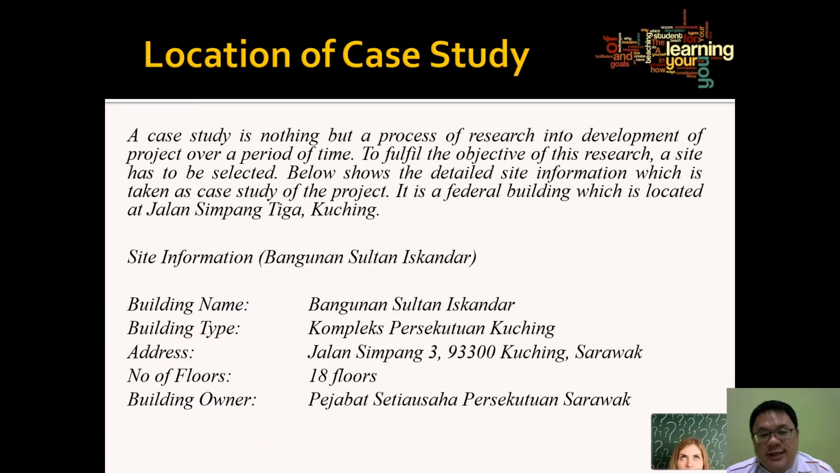So, the location of the case study. A case study is nothing but a process of research in the domain of a project over a period of time. To fulfill the objective of the research, a site has been chosen, which is Bangunan Sultan Iskandar, a federal government complex located at Jalan Simpang 3, 93950 Kuching, Sarawak. It is an 18-story building, and the building owner is the federal government.